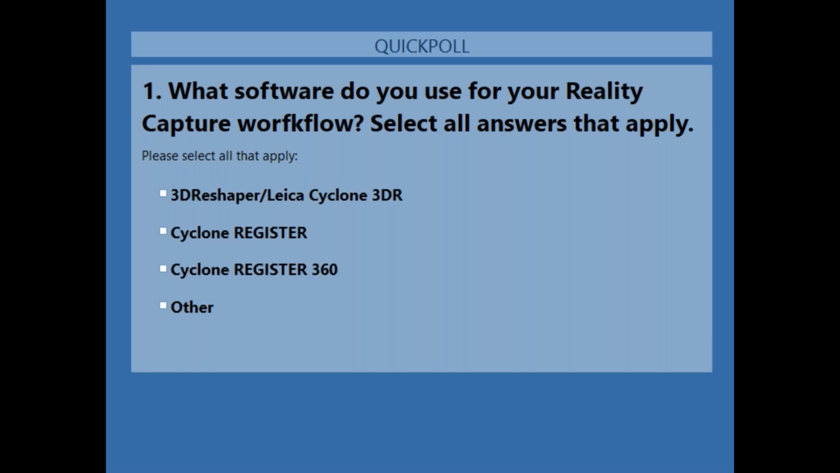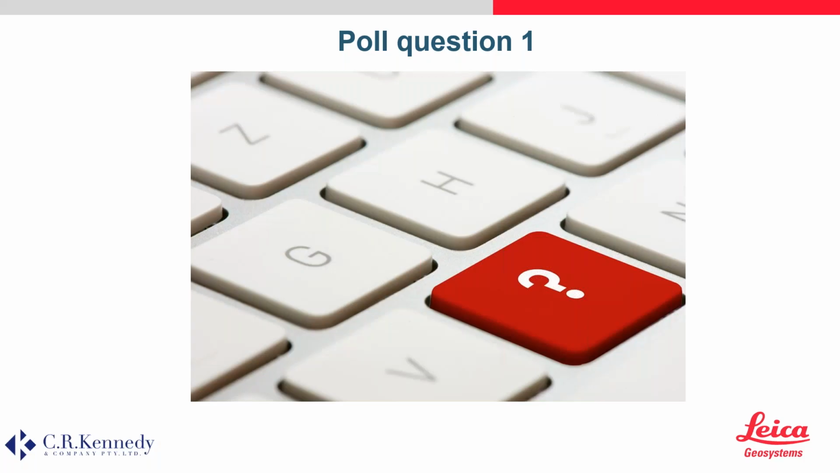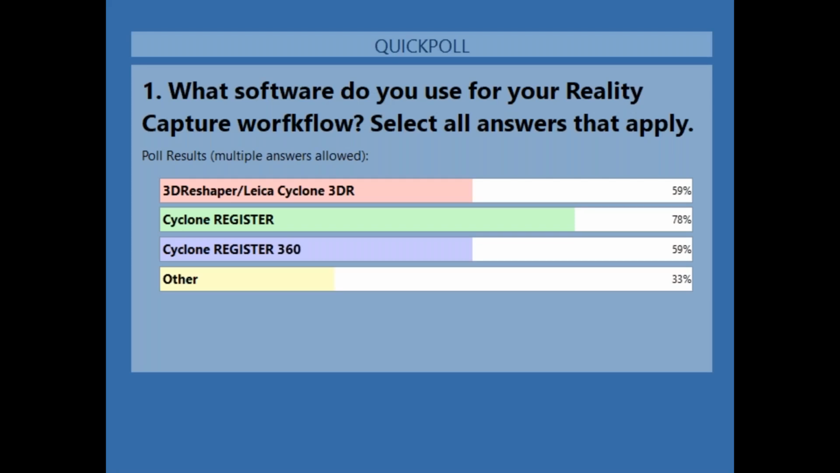These poll questions are always interesting to see the results. Okay, I can see the answers are rolling in, and it seems that most of you have answered, so I'll be closing the poll now. And let me share the results. Okay. So across the board, that's great to see.